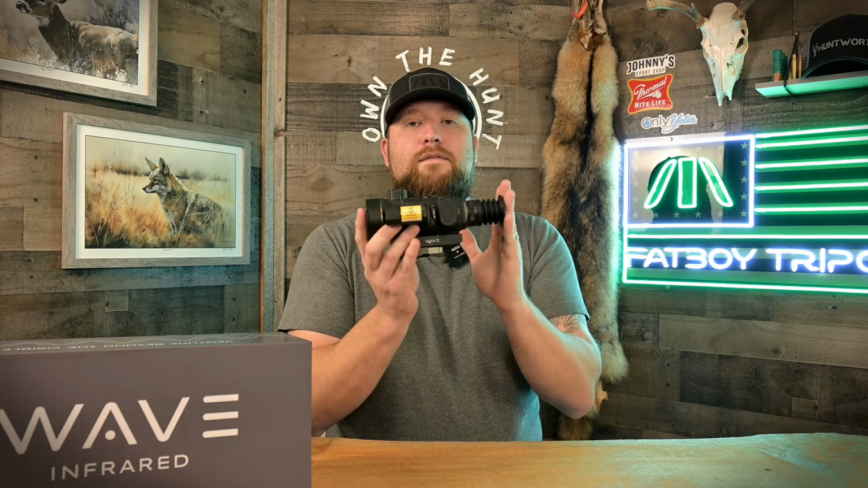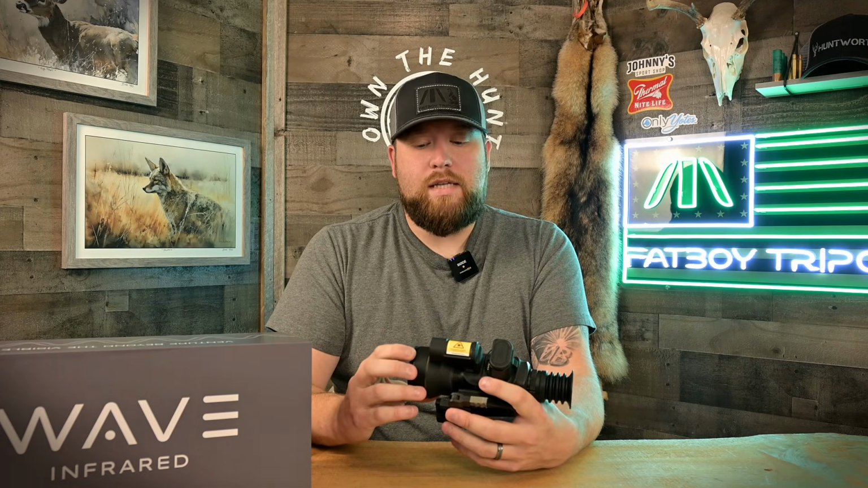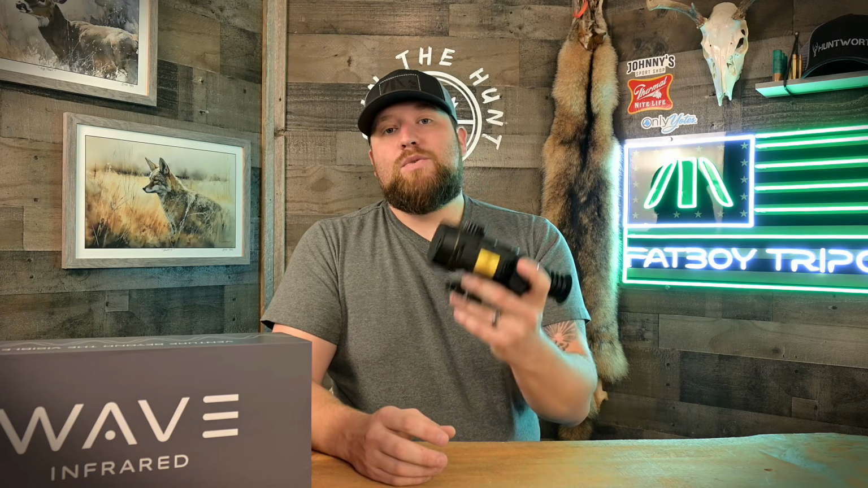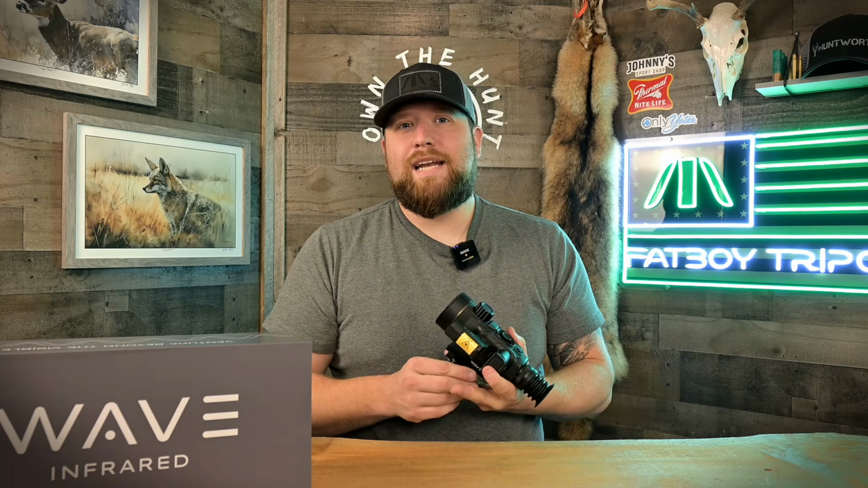Very compact, very lightweight. They also offer this in a 384 model, which is the Tempest 335, which is on sale as well. And they also have this in a dual lens model, which is the Tempest 660D. It's got a collar up here where you can change your lens from, I want to say it's a 25mm and a 50mm, just like the Horizon monocular. So I think it's like a 1.5 and a 3x, both 640. Phenomenal scope. A little more money. I want to say that one's $49.99. But again, you're getting dual lens technology. So literally two 640 scopes in one.